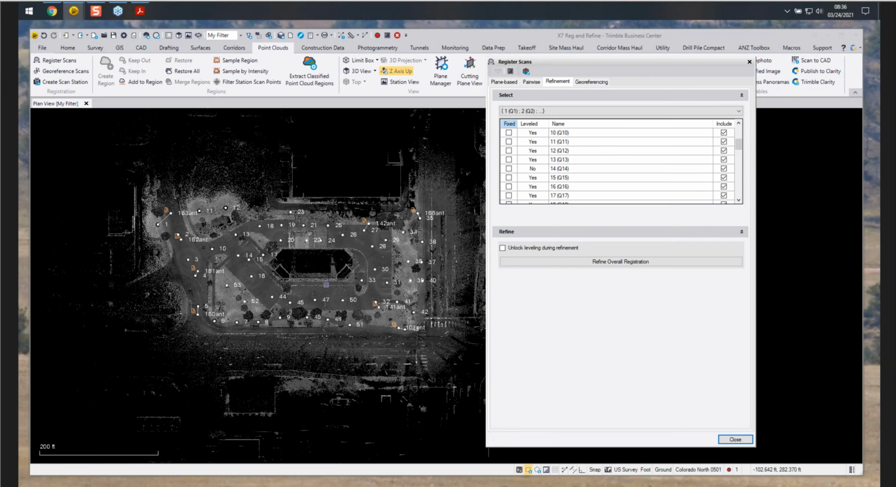Select a scan station that is tied to many scans, not one out here that's tied to only a few. In this case, we'll select 16. 16 is a nice scan to select because it's tied to 44, 14, 13, 52, 17. So we have a lot of scans linked to 16. So we're going to fix 16. We'll now unlock all the rest of them.